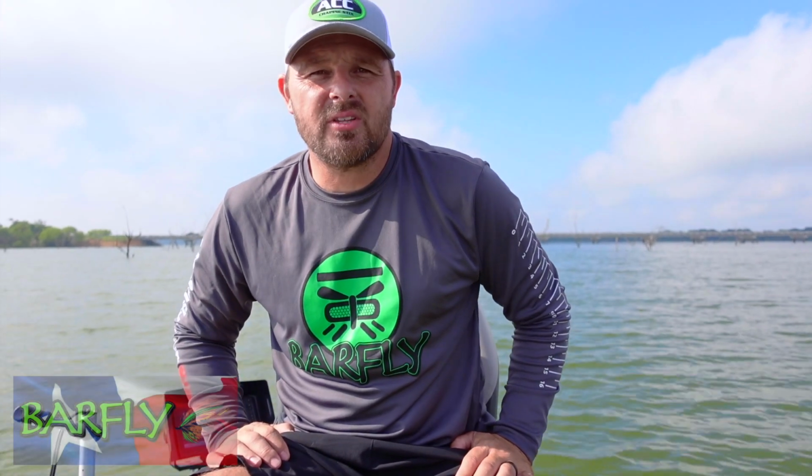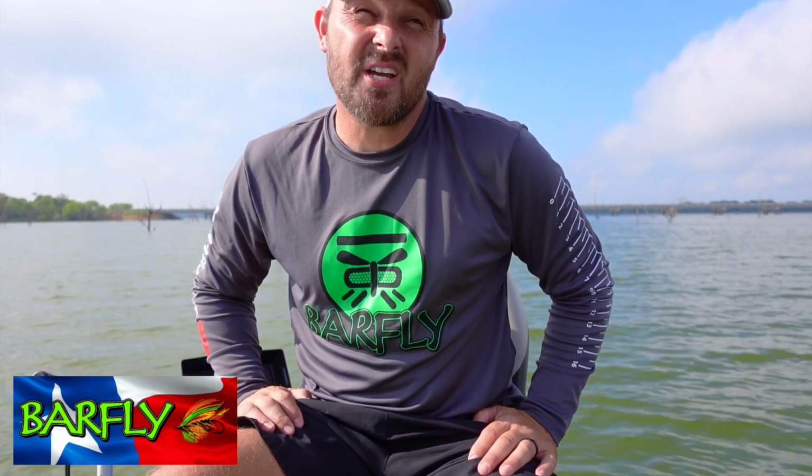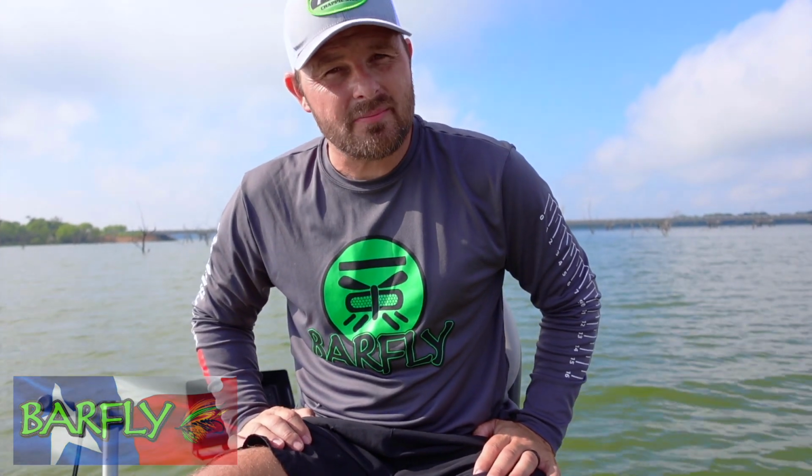Finding fish after a heavy thunderstorm, well, that can be challenging. Finding fish after a week of thunderstorms, that can be even more challenging. Well, guys, we've had about a week of thunderstorms. The lakes are bursting at the seams again, up several feet from where they were just a week or two ago. I'm out here, I want to find some fish. I want to locate these fish after the thunderstorms push them out into deeper water.